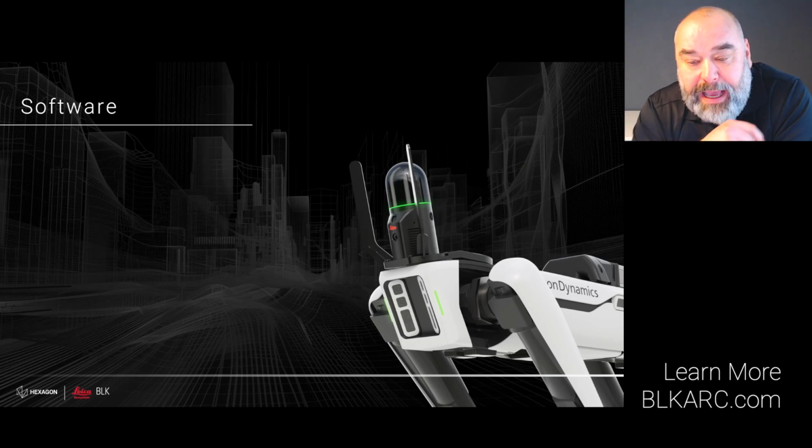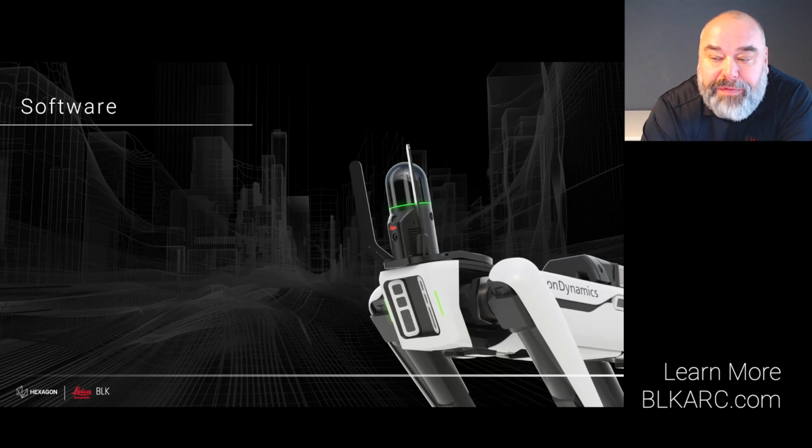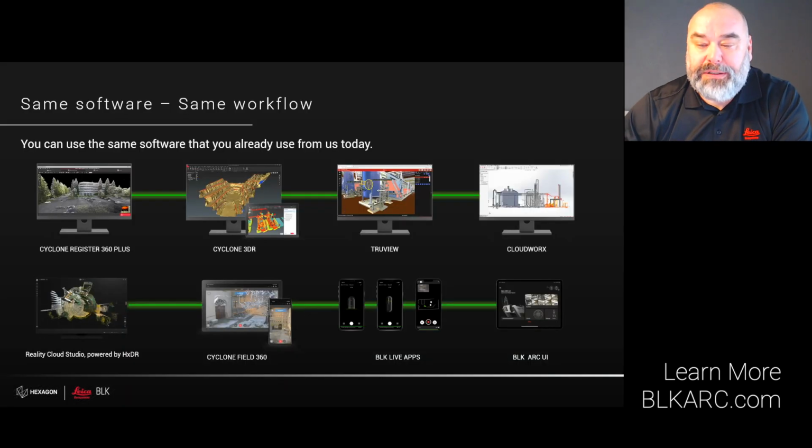Alongside the BLK ARC hardware, the software landscape is equally crucial. At Leica Geosystems, we pride ourselves on being a comprehensive solution provider. Our portfolio includes not only the field software and the range of visualization solutions, but also analysis and processing software. Let's have a deeper look into this one.